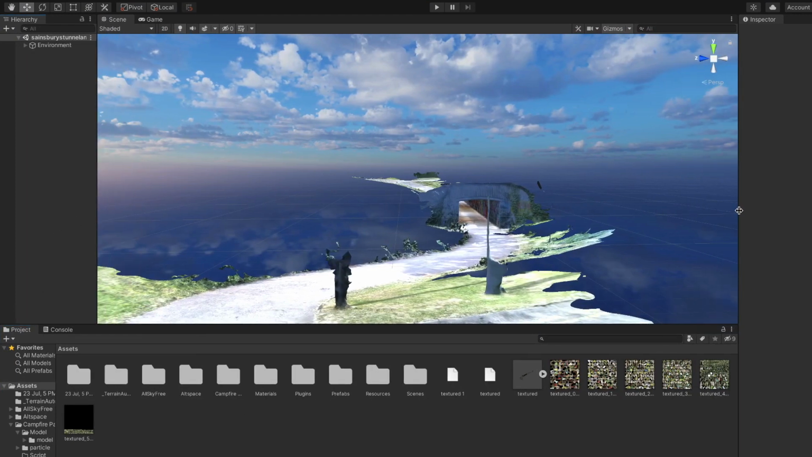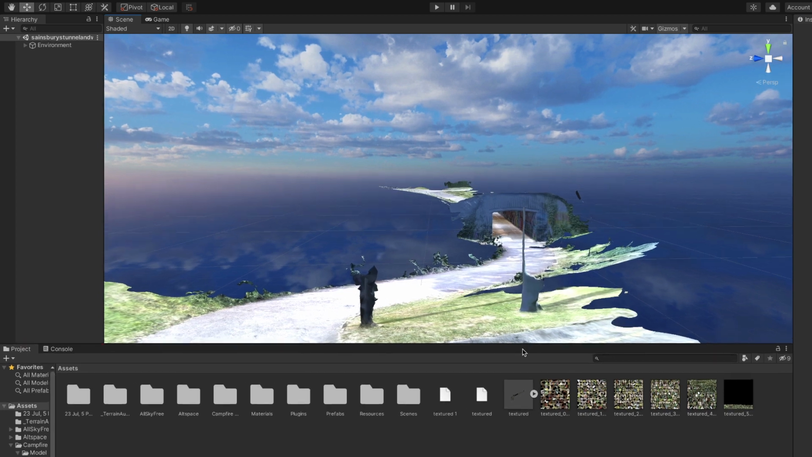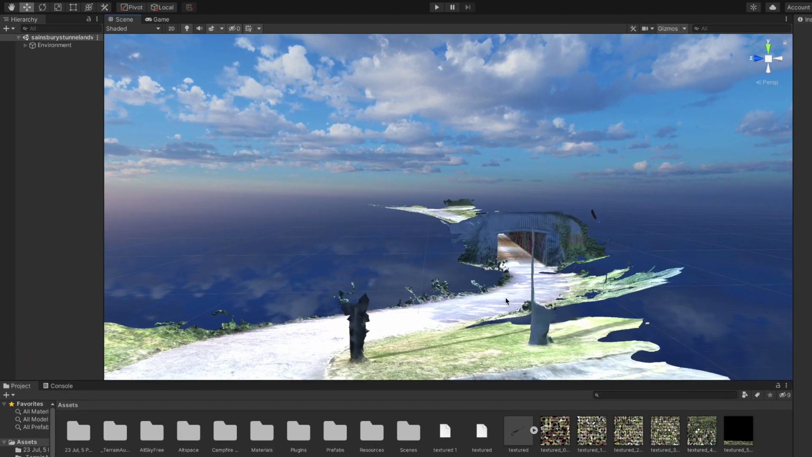Anyway, I use an app at the moment to upload and install this on here, and I'm using OatSpace to upload my worlds to, a social interaction app, so people can come and have a look around and see what they can do with it.